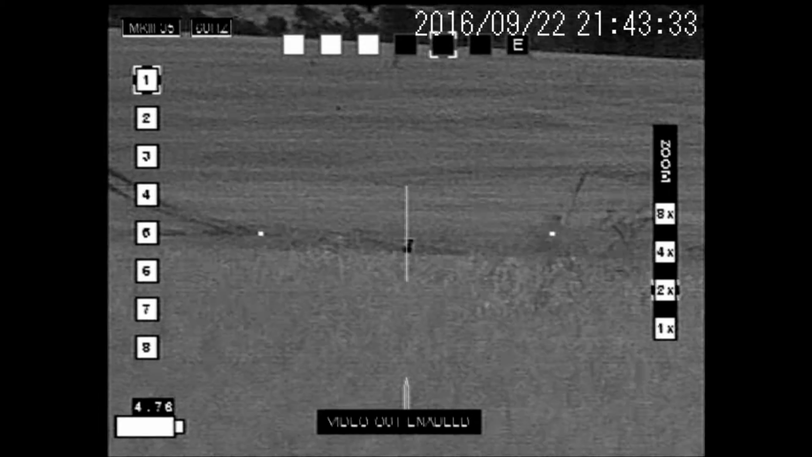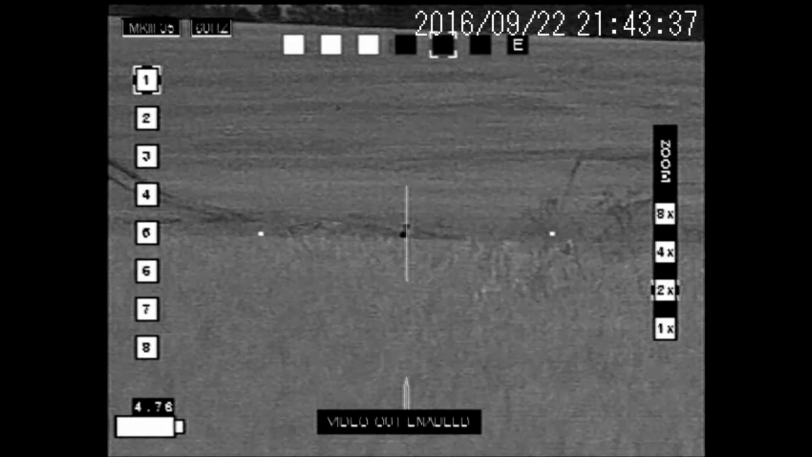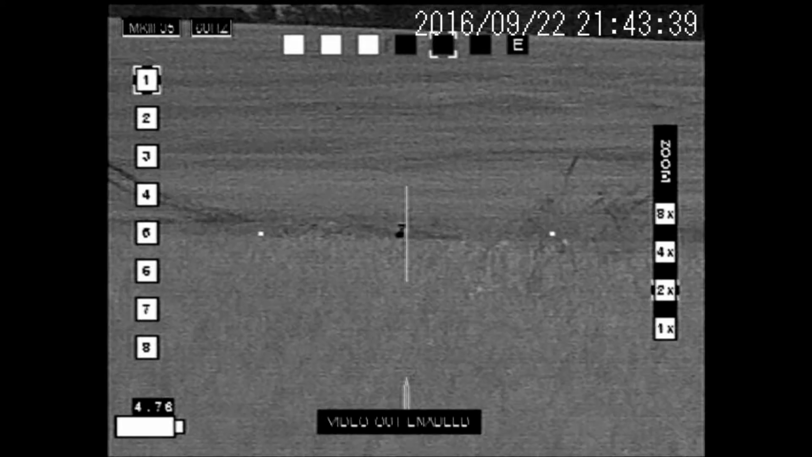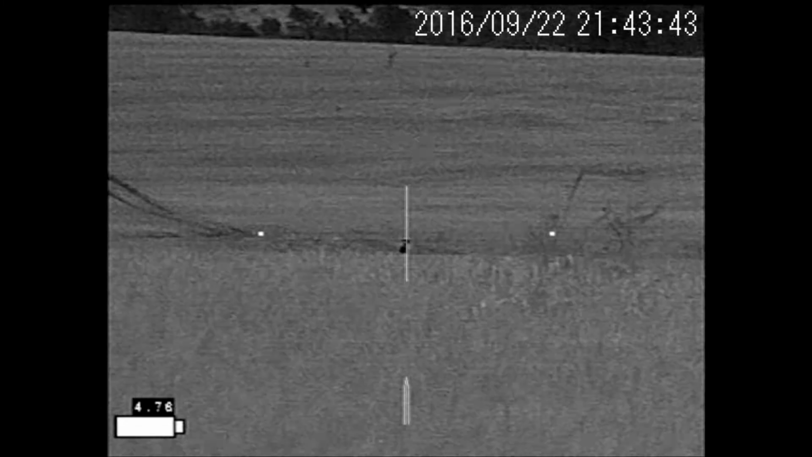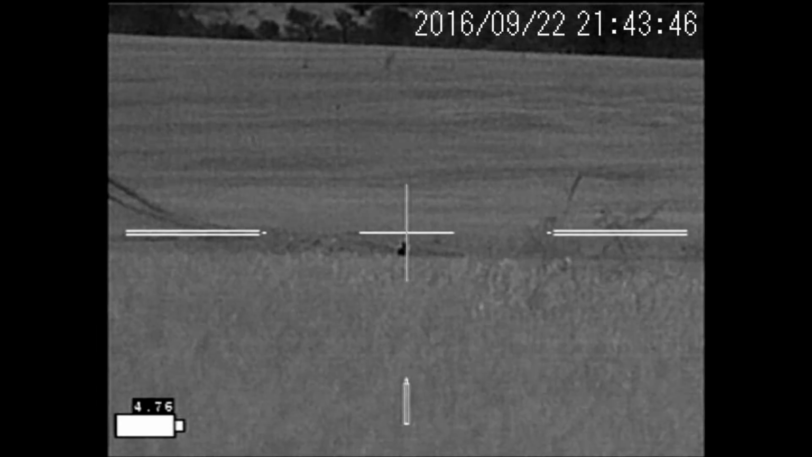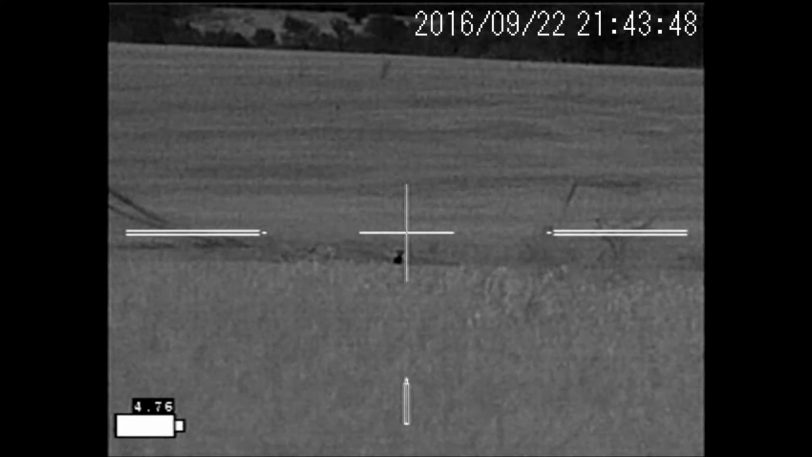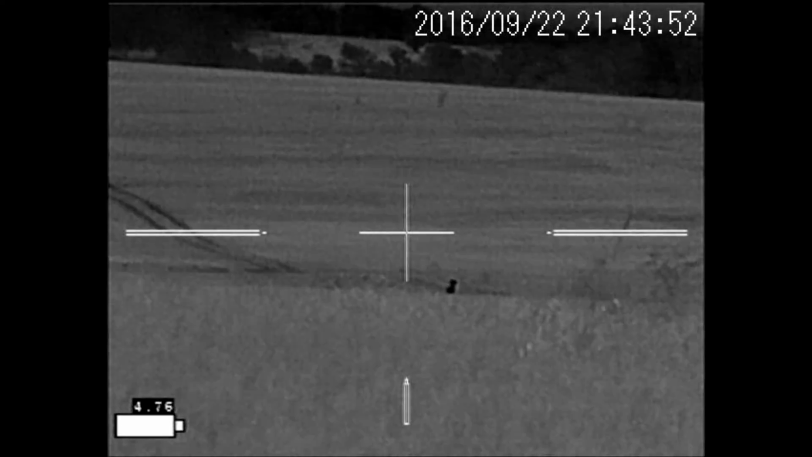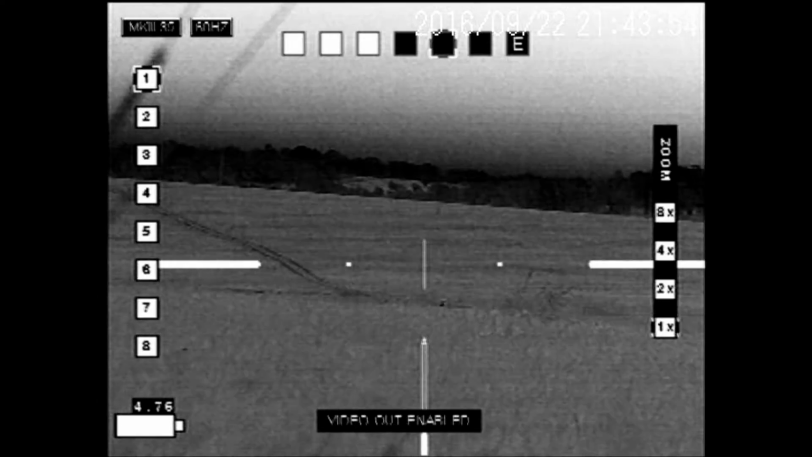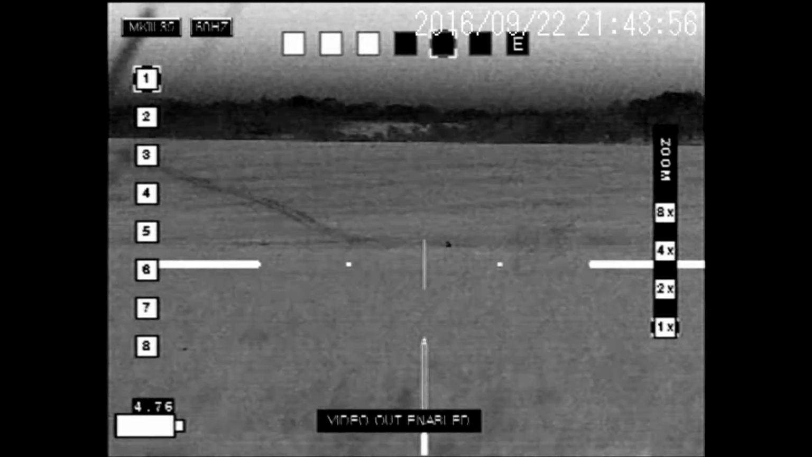Starting out, this video that you're looking at right now is a coyote that we spotted in a field that's planted with oats. It's a really big field, a couple hundred acres, and this is really where the advantage of thermals comes in. I could see this coyote out at about 550 yards, and we were able to get set up and turn the call on.